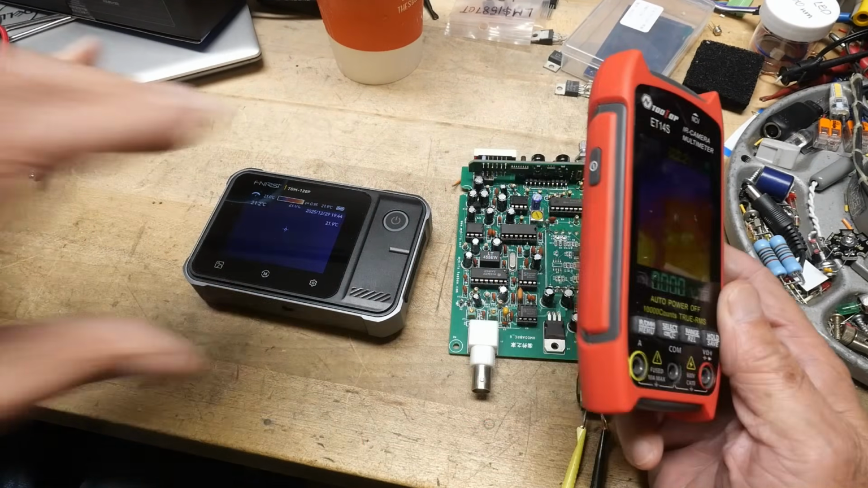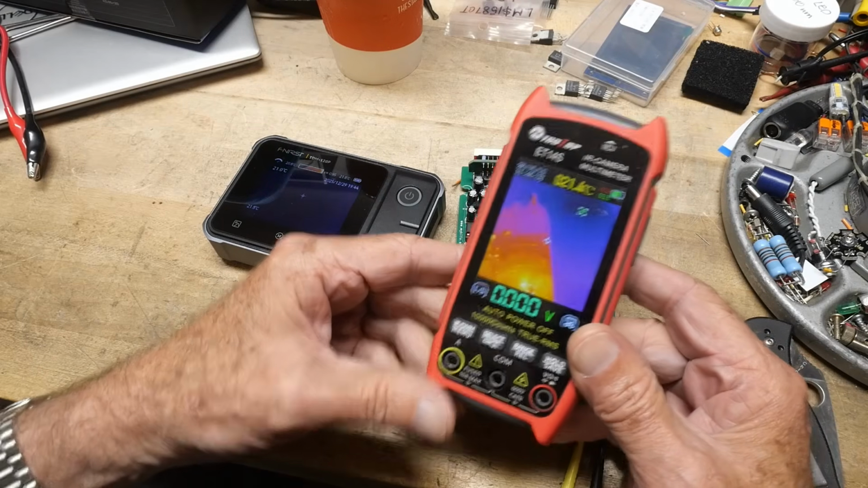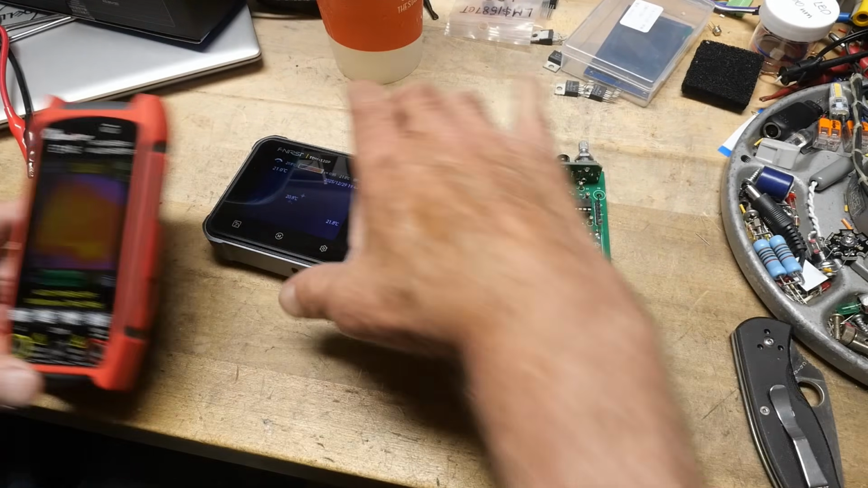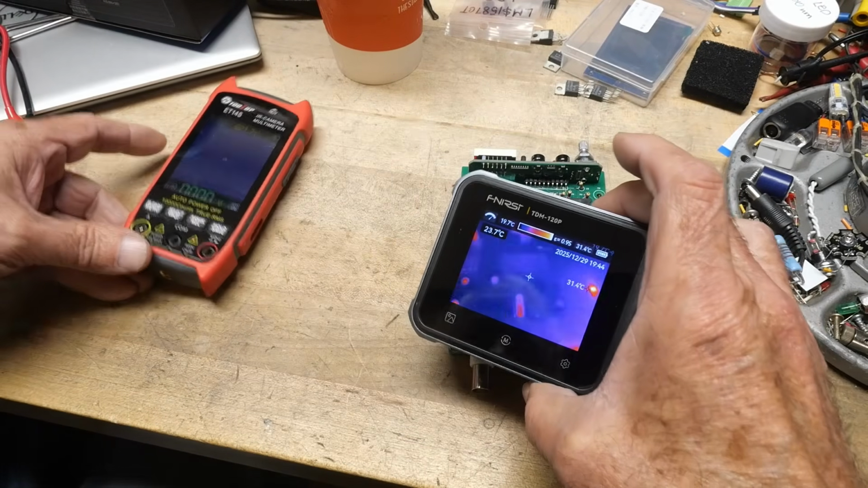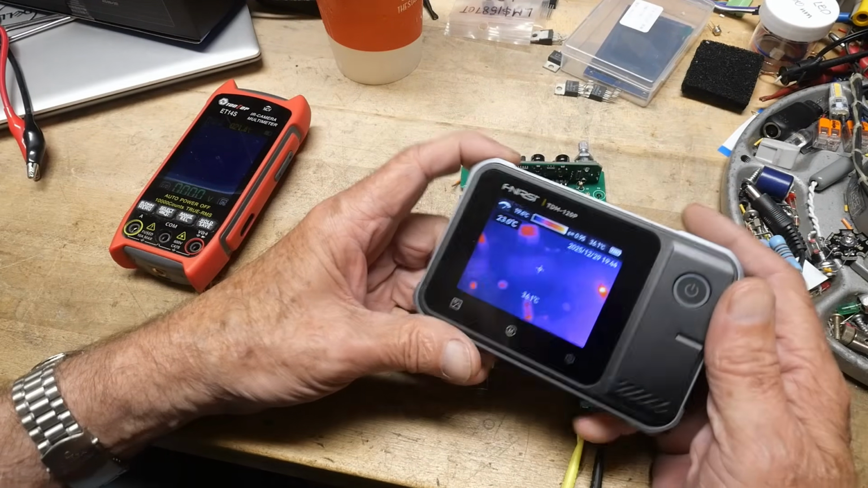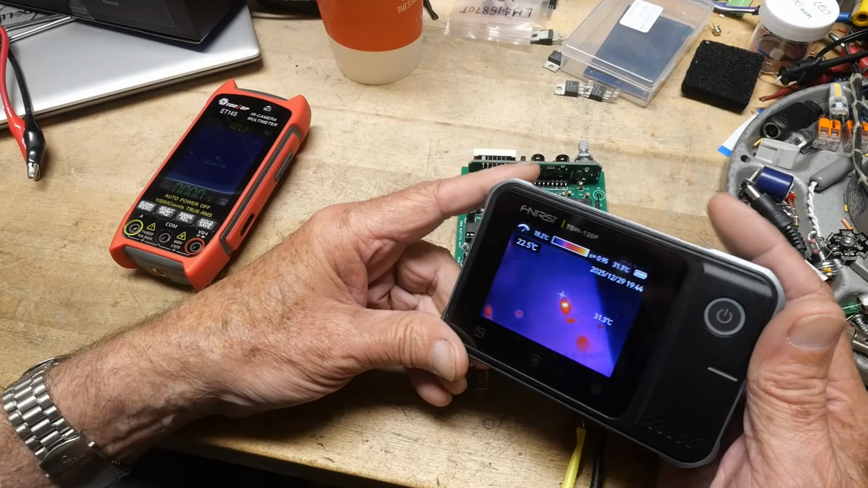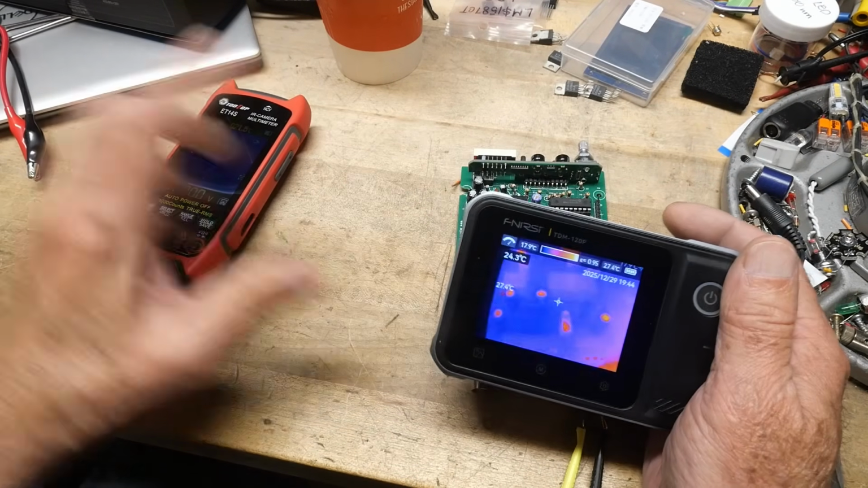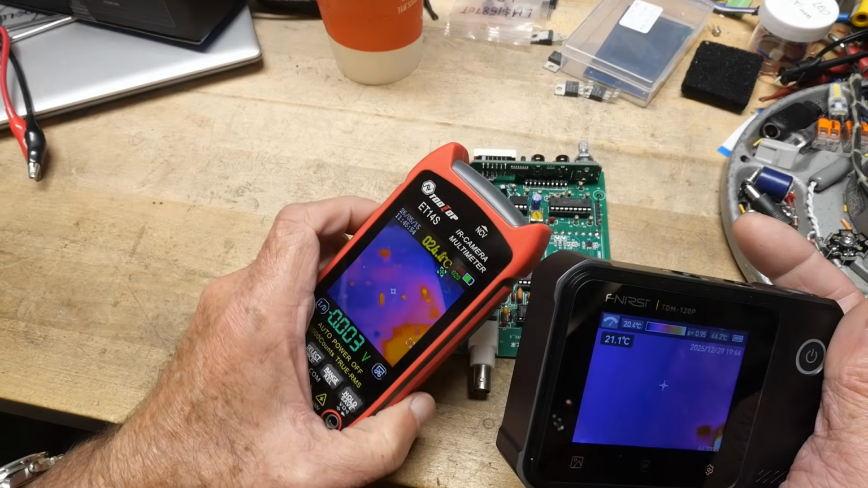So this sensor is probably one of the cheapest sensors you can get on the market. It's a 90 by 90 pixel count. This one is 120 by 90 pixel count, and maybe a better generation of part. I think this sensor is a little bit better. So just to be able to grab something.